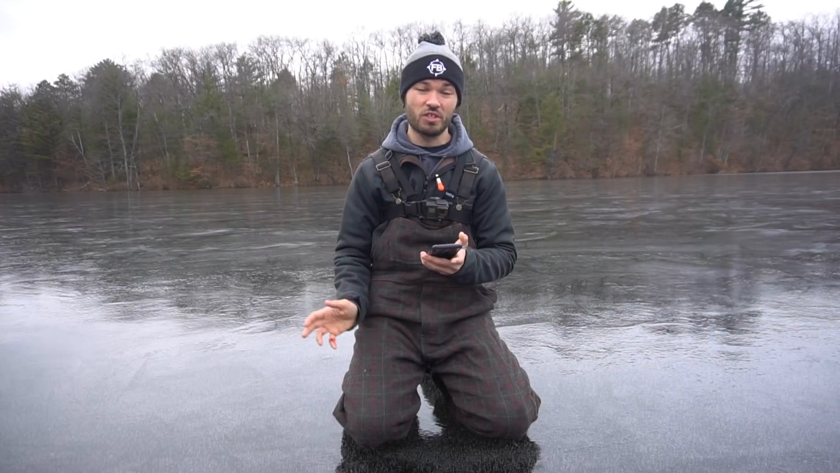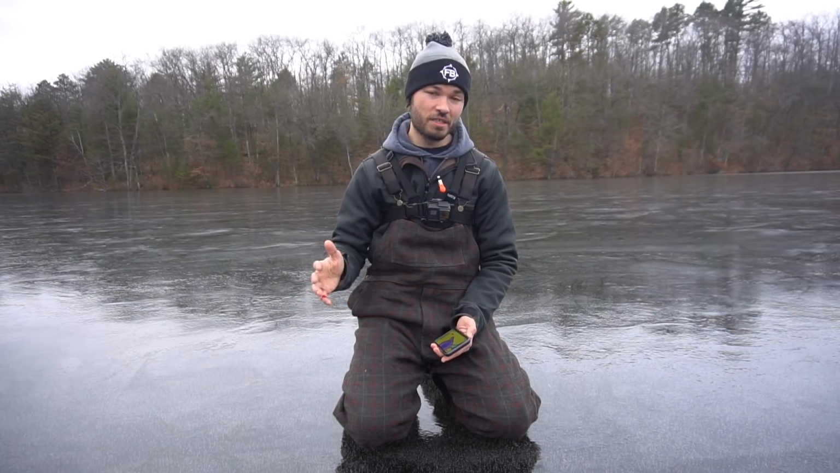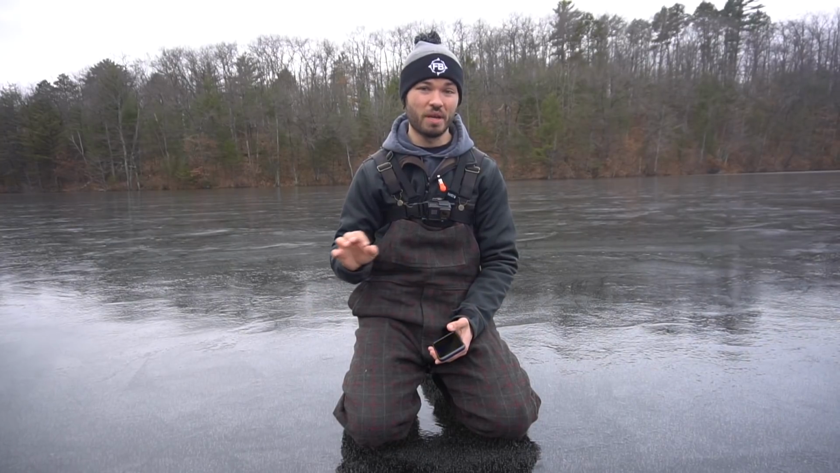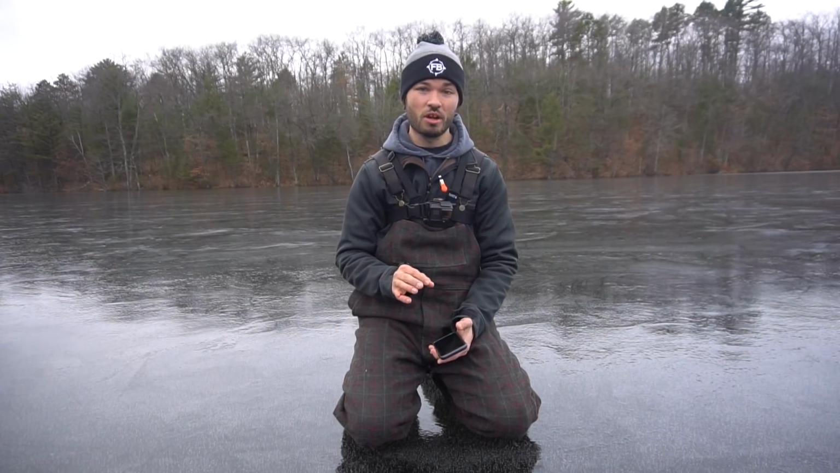Now granted, I have fished this lake before, so I know that I've caught them here, but if you are going into a new body of water and you want to try to find crappies, that's my tip to you guys. Try to find the deepest hole, or just like a main lake basin mud flat. Chances are they're going to be there. If you don't find them right away, you are going to have to hole hop for them, because they do like to school and move extremely fast.